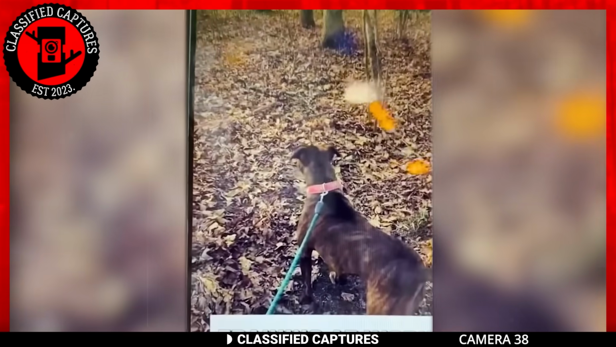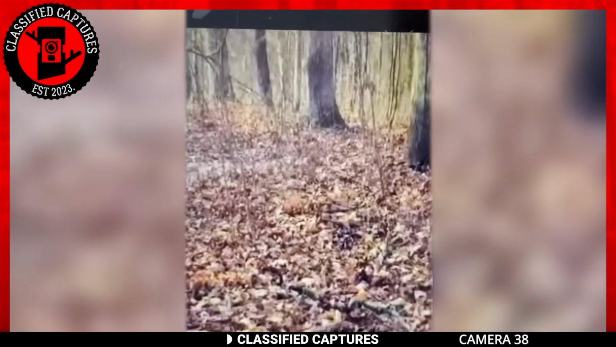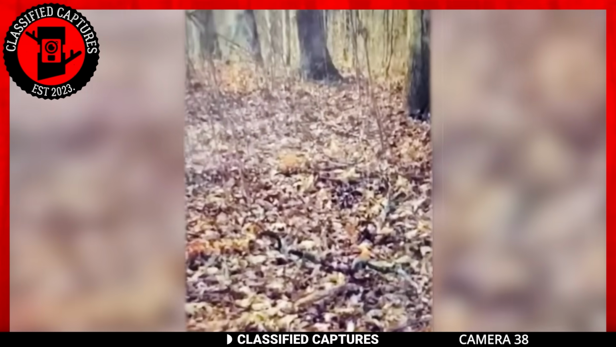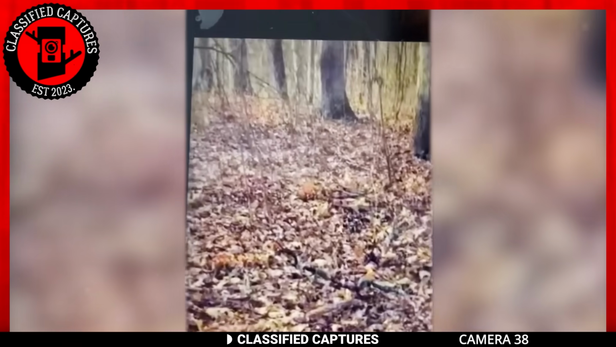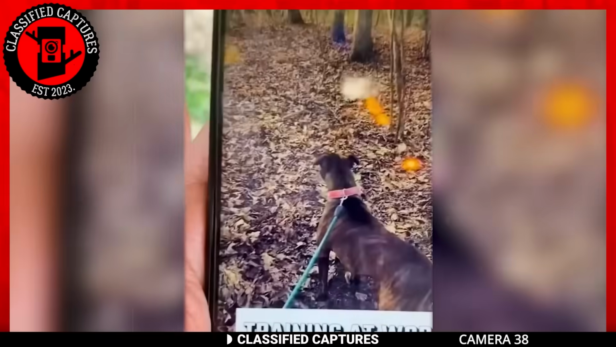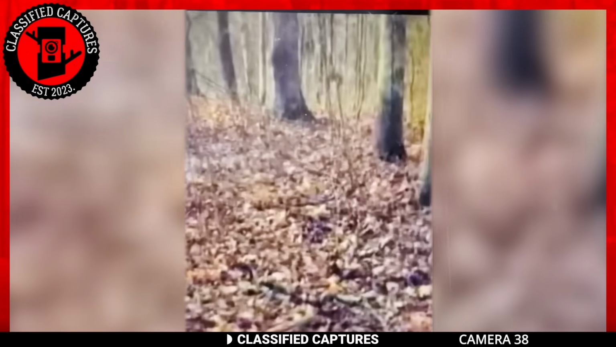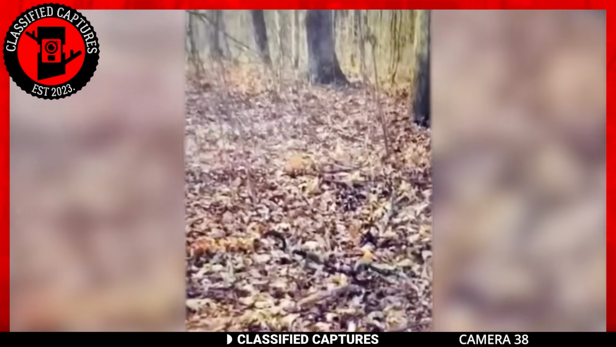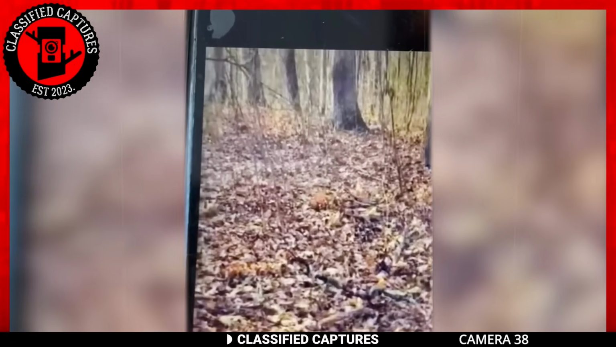Next, we have this Trailcam footage that shows a spectral being moving in the background. Just pay attention to the video and you'll see it. Have you seen it? It looks translucent and is moving in the background. If you're having trouble seeing it, pay attention to the direction in which the dog stares and barks. Did you see it? Yes, that's what I'm referring to.